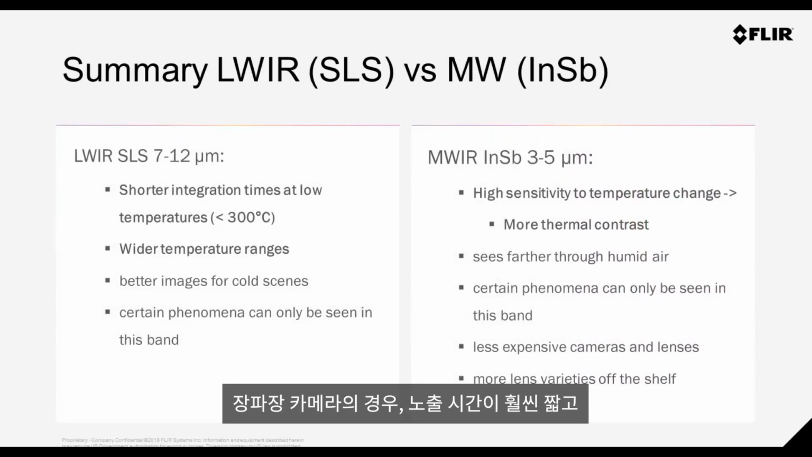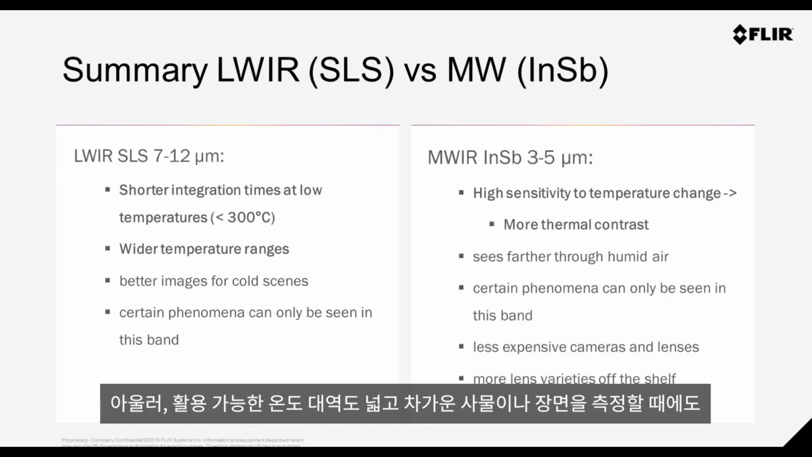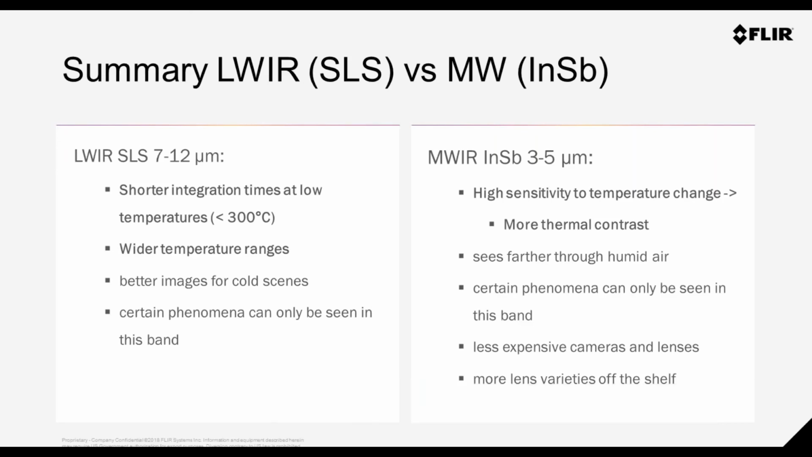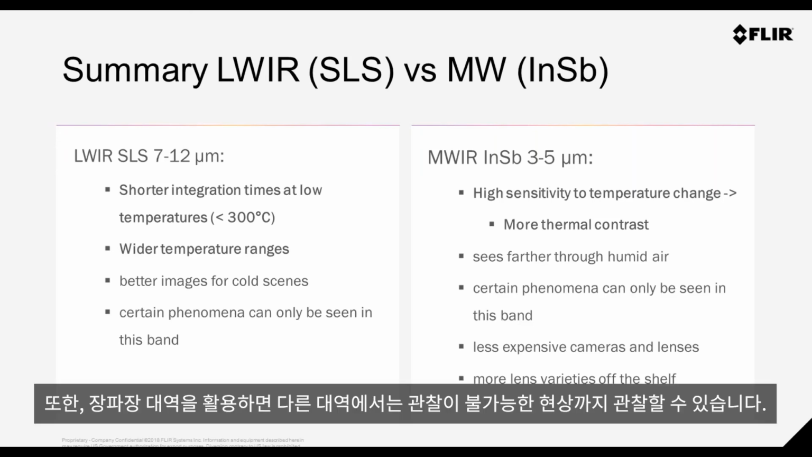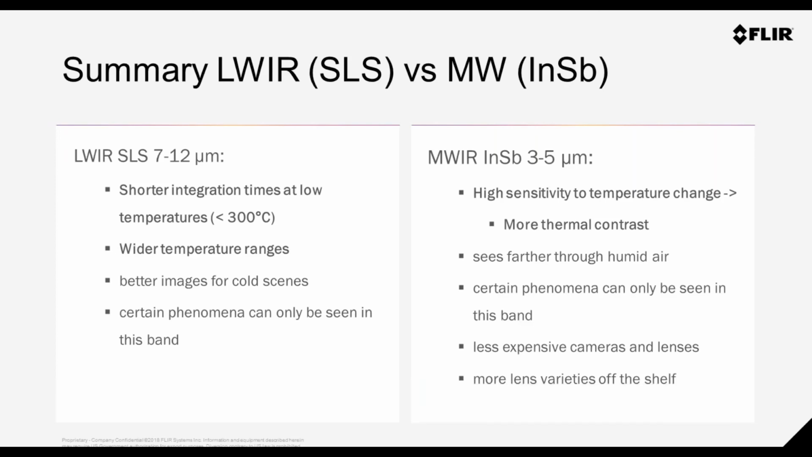So you can see here that in the long wave, we have much shorter integration time, certainly for the lower temperature band below a few hundred degrees. The temperature ranges are much wider and much better images for cold scenes. Also, you notice there is only certain phenomena that could be seen in this band. For example, the puff of alcohol in the vapor.